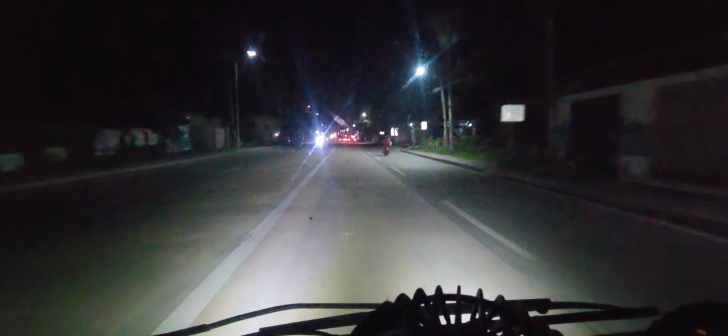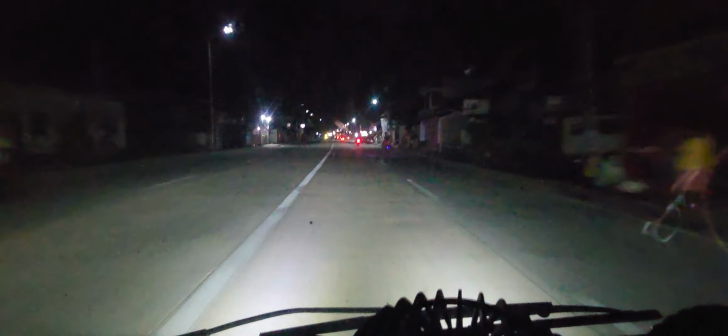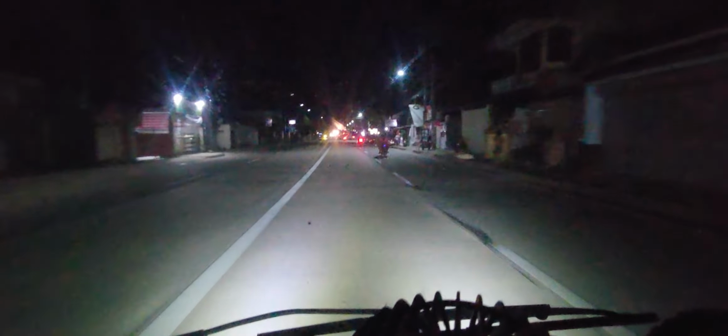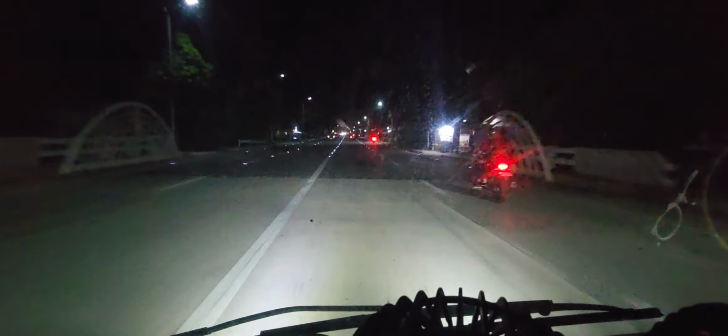This bike has a, I don't know if you can even see it on camera, but it's a very dull blue blinking tail light. There's a blue blinking light.